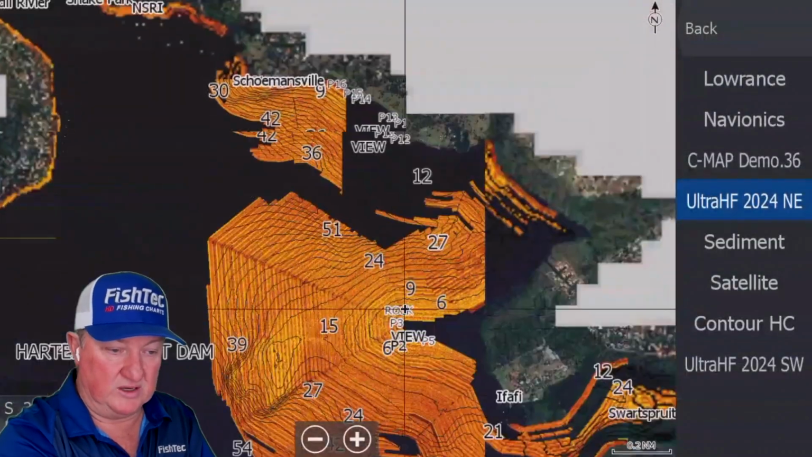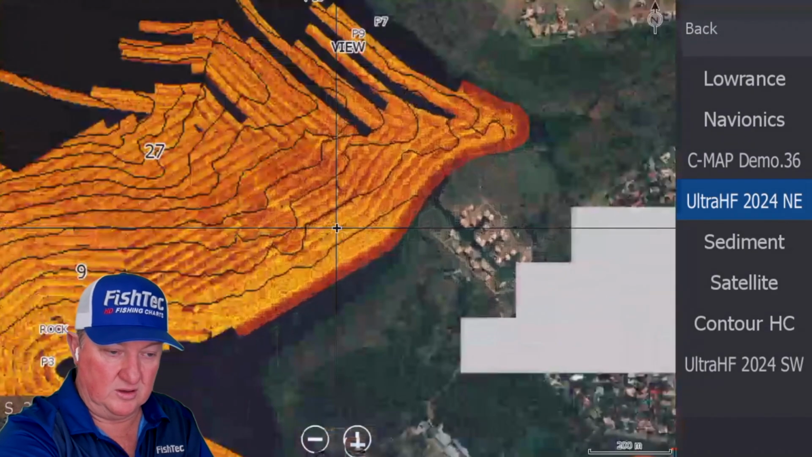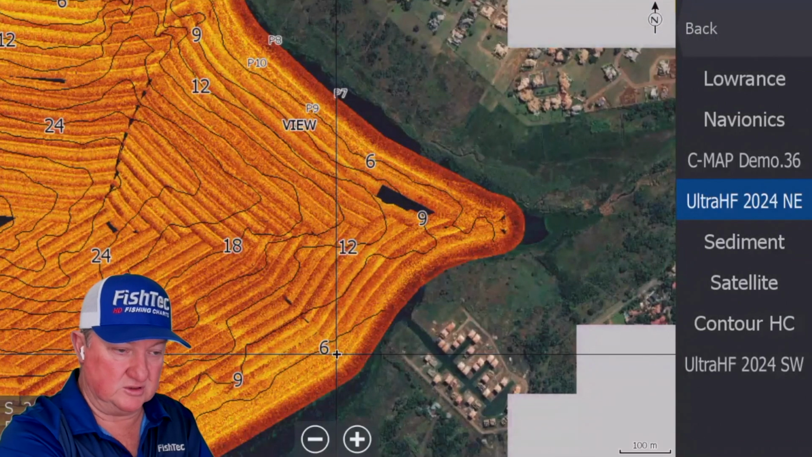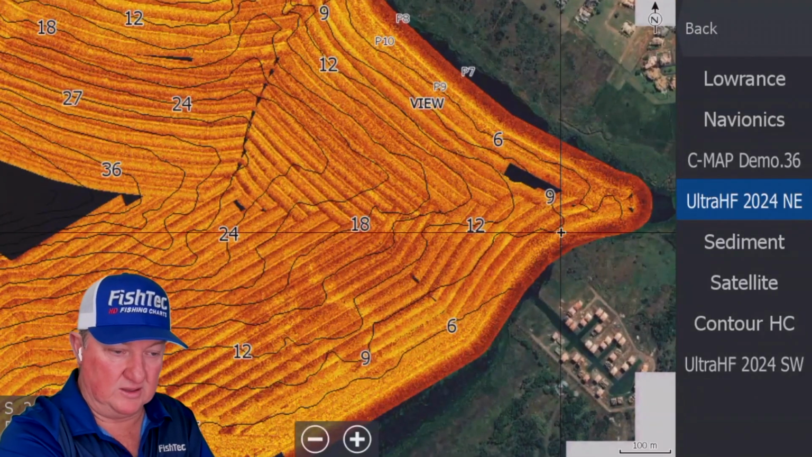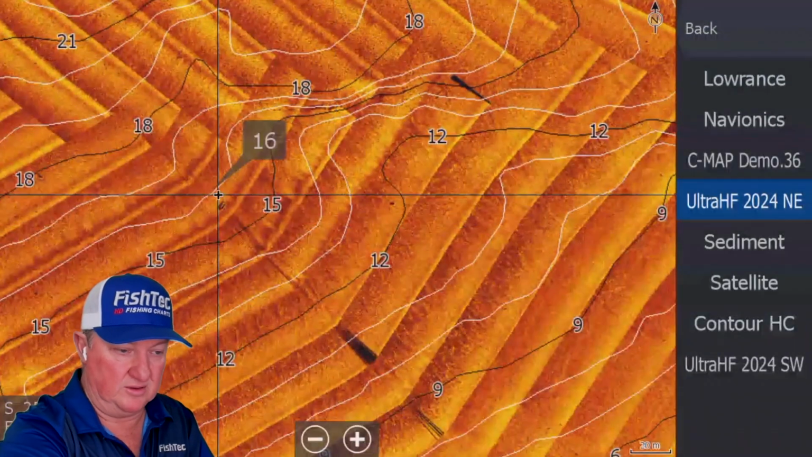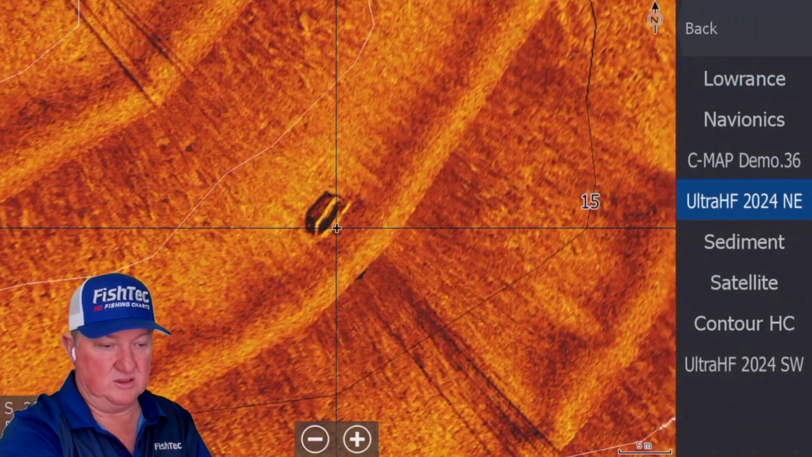Yeah, and then we went around this area here, around the corner. I know the name of this place, and I see I haven't put it on the chart. I've forgotten now. And another little example around this area. There's a sunken boat here. So, oh yeah, there it is. You can see there's a nice little sunken boat. You can see it quite clearly.